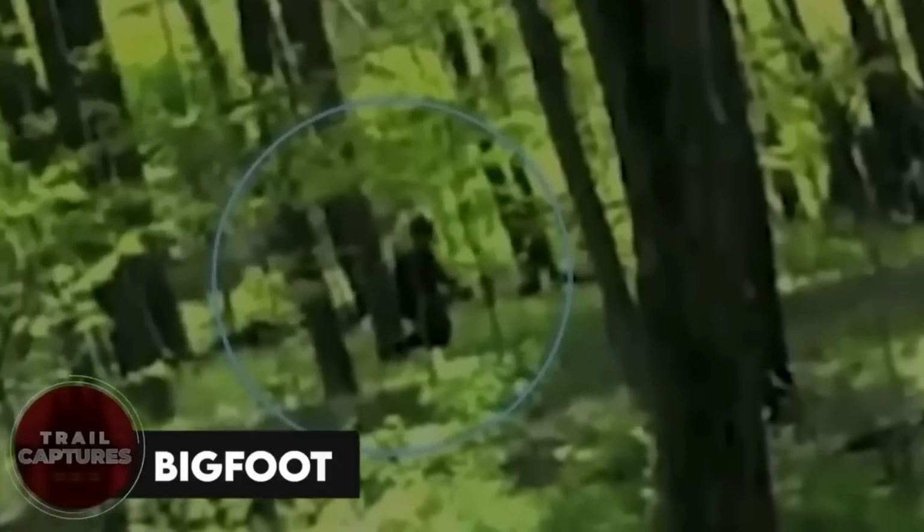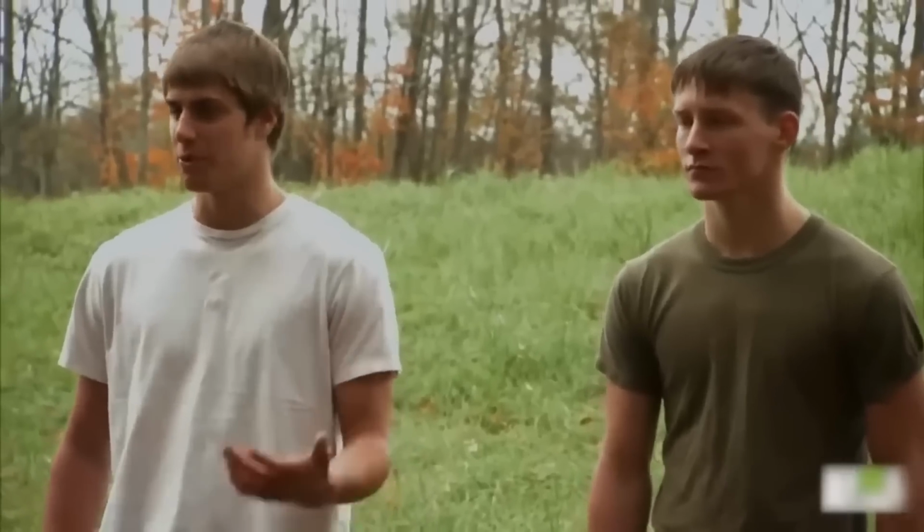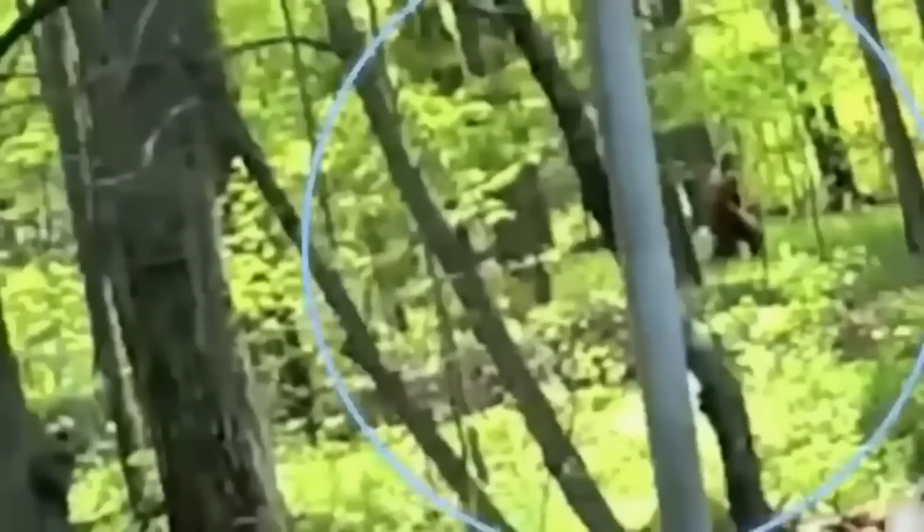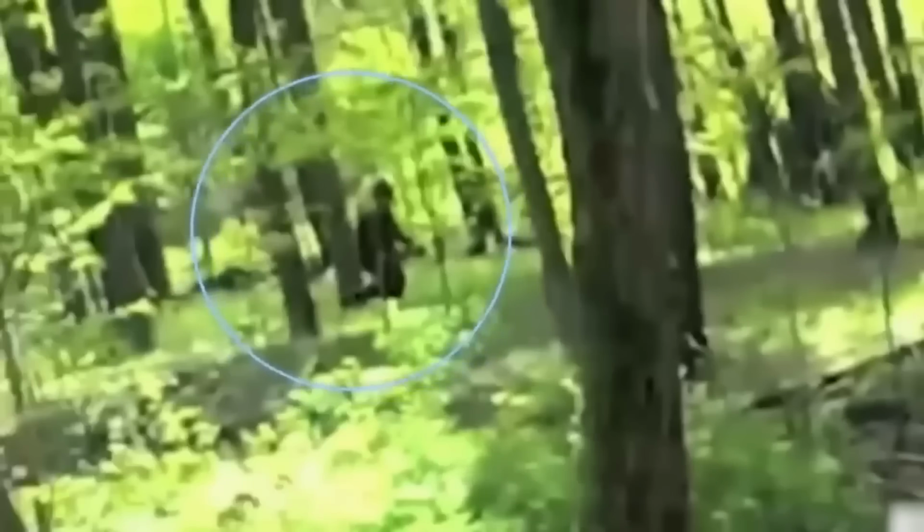Bigfoot. Okay, so these two kids are out exploring the jungle, right? They got their camera with them and suddenly, boom, they stumble upon something mind-blowing.